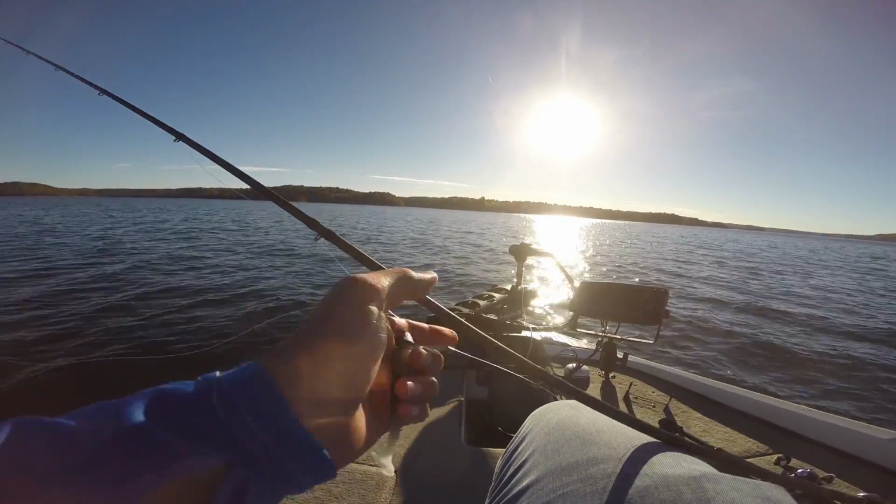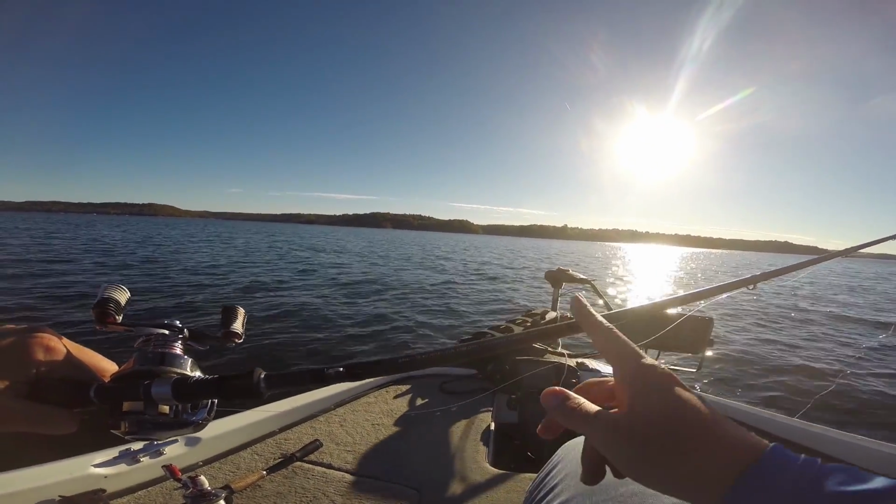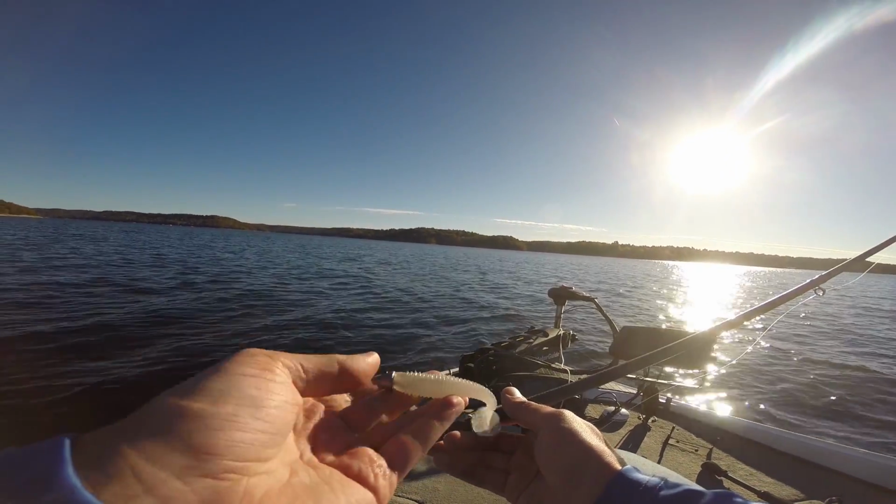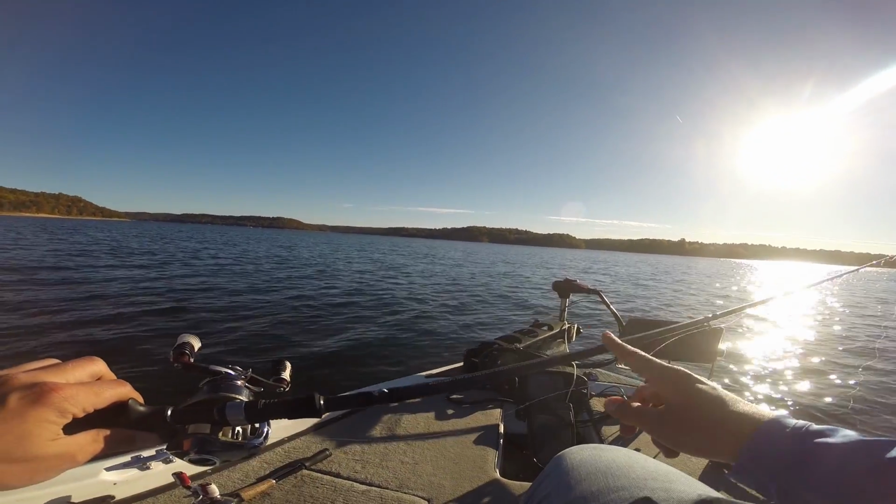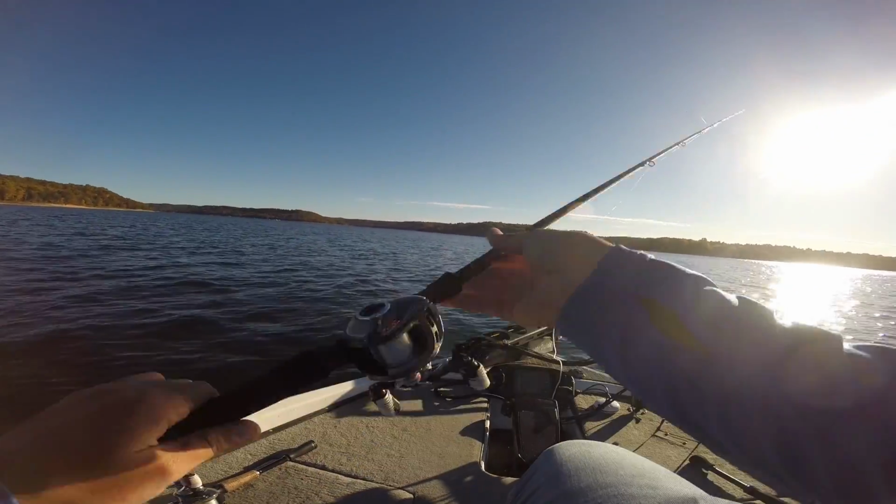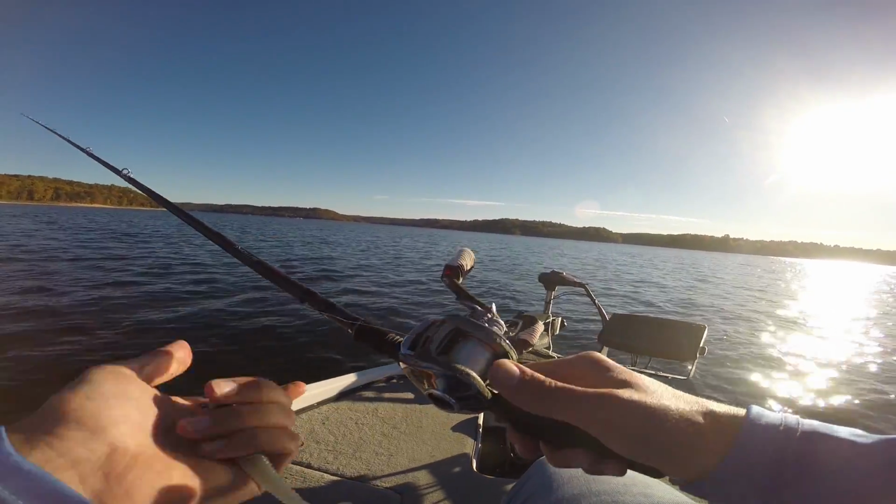So I'm throwing that with a 7'2" medium heavy action baitcasting rod with an extra fast tip, so I don't pull the hook out of those fish. Sometimes they'll just nip at this bait and I'll hook them in the top of the mouth or just the corner of the mouth, and so I like a little bit lighter action rod, but still a long rod so I can get a good leverage on the long cast. And then I'm just throwing a 6.3:1 gear ratio reel with 15-pound fluorocarbon line. That's it.